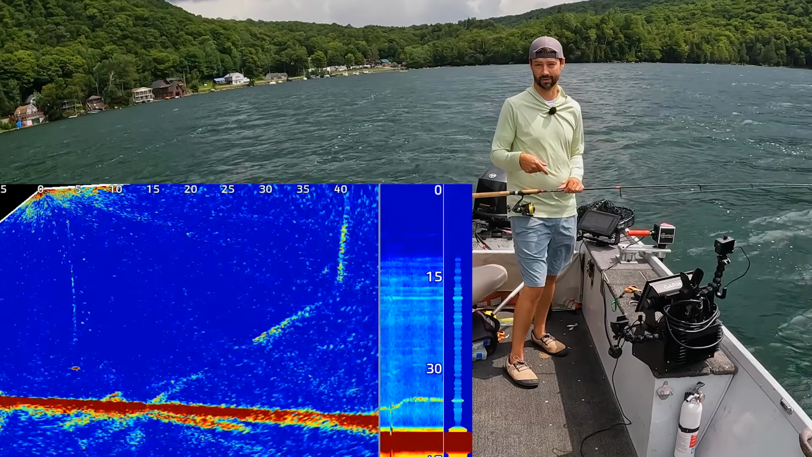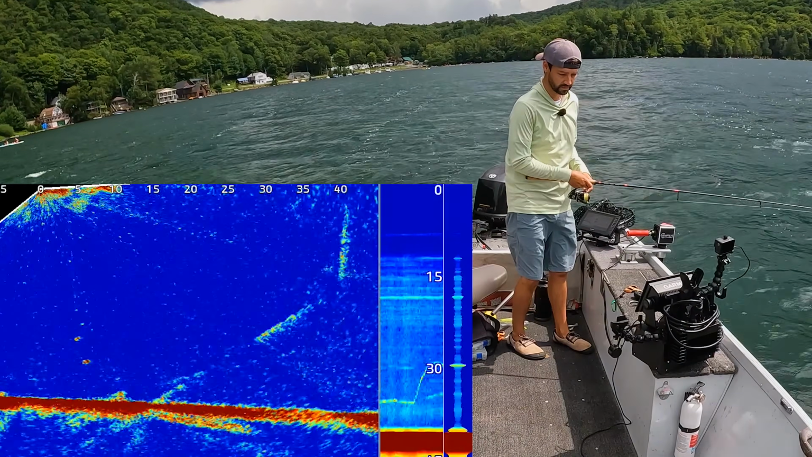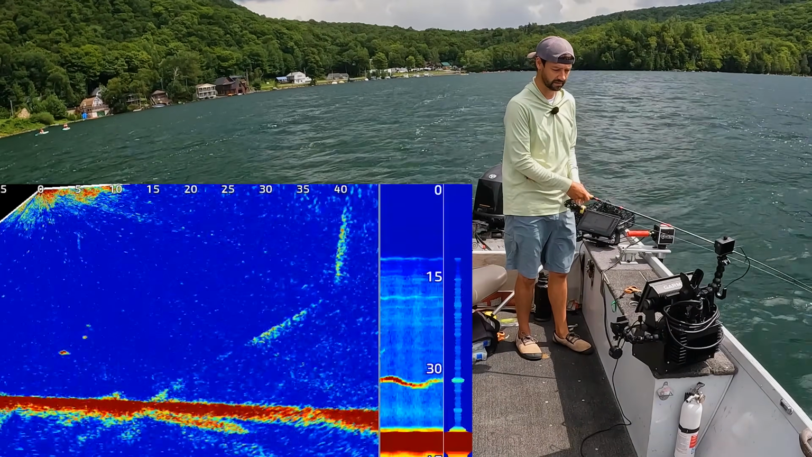And if you want me to guide you on this lake, you guys just reach out to me. Oh my goodness, I missed him. And we can hammer some Lakers. The biggest one today is 26.5. That one was bigger. Come here.